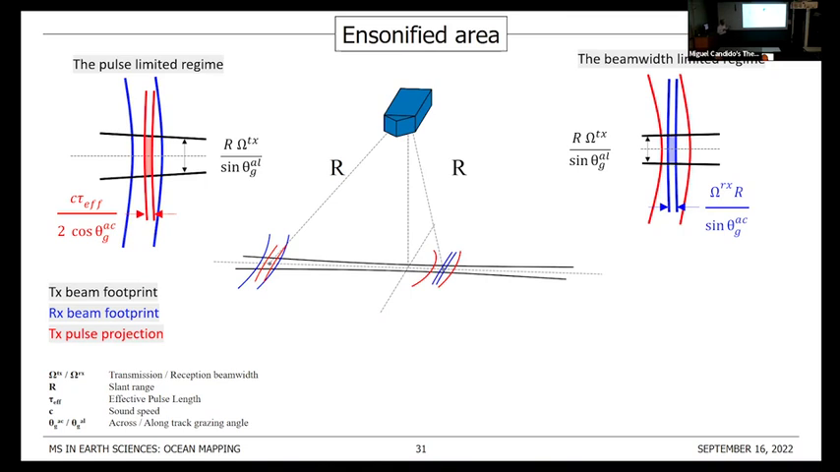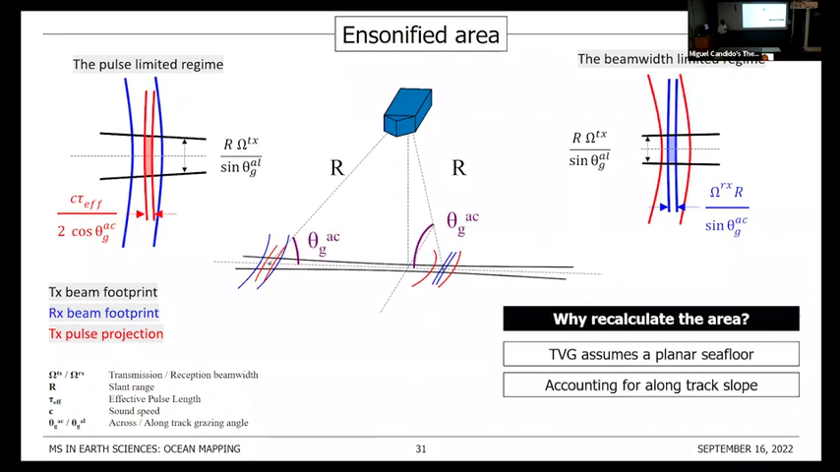In both cases, we are approximating that insonified area by a rectangle, which might not be the best, but it's a commonly used approach. And in both cases, we account for the grazing angle that we used in the previous step.